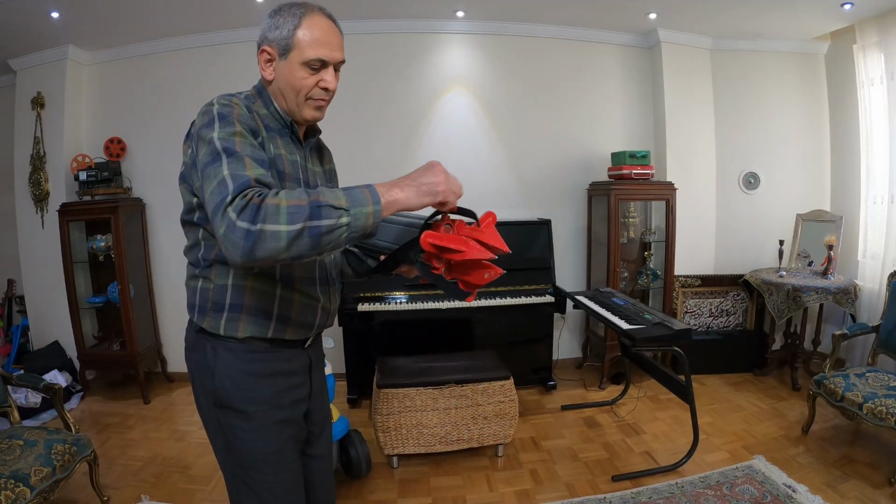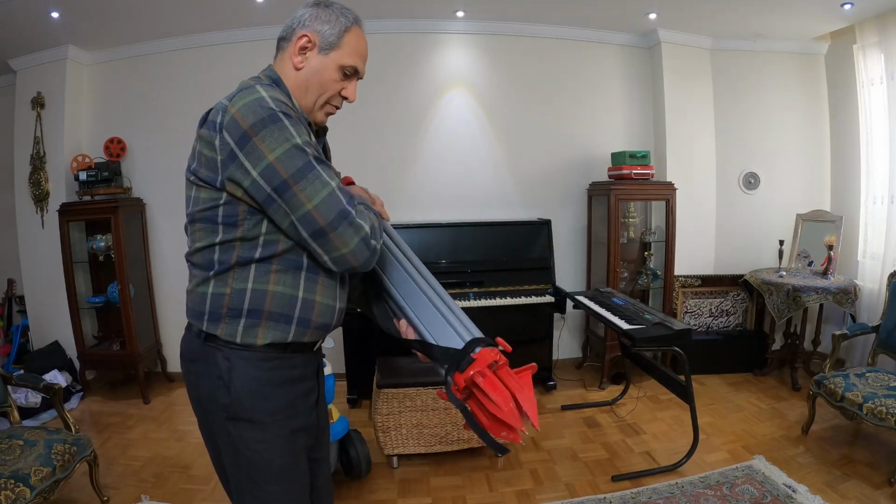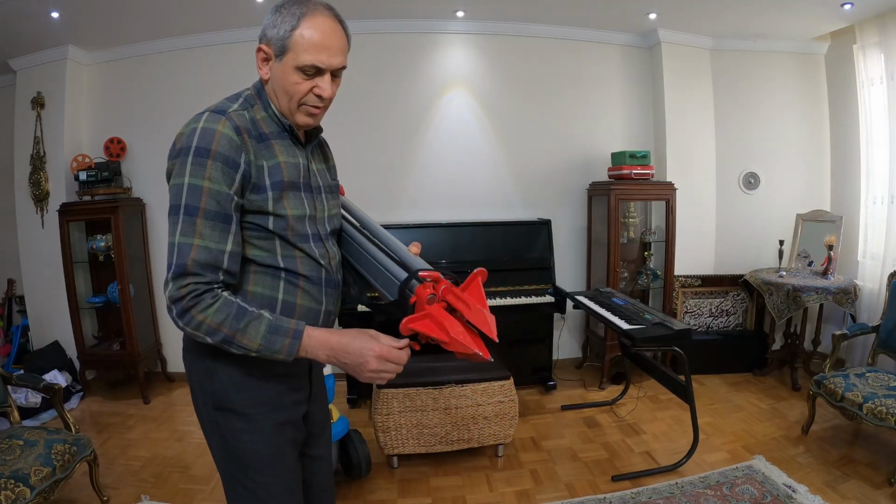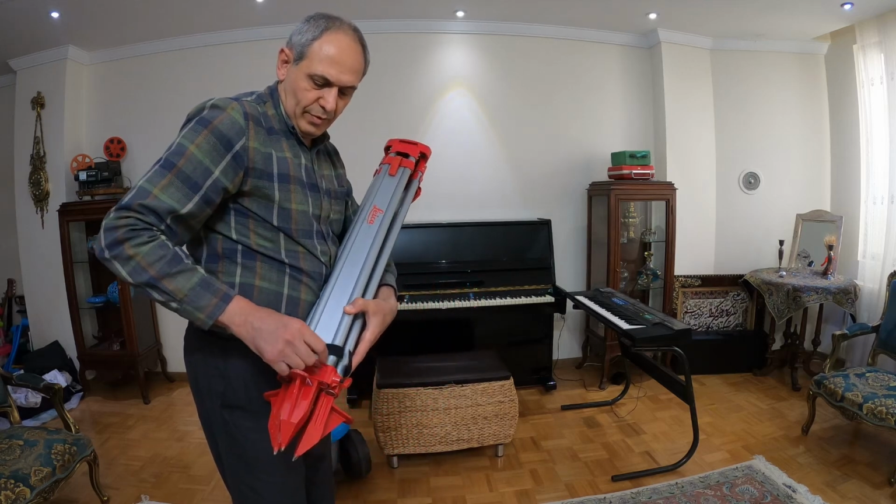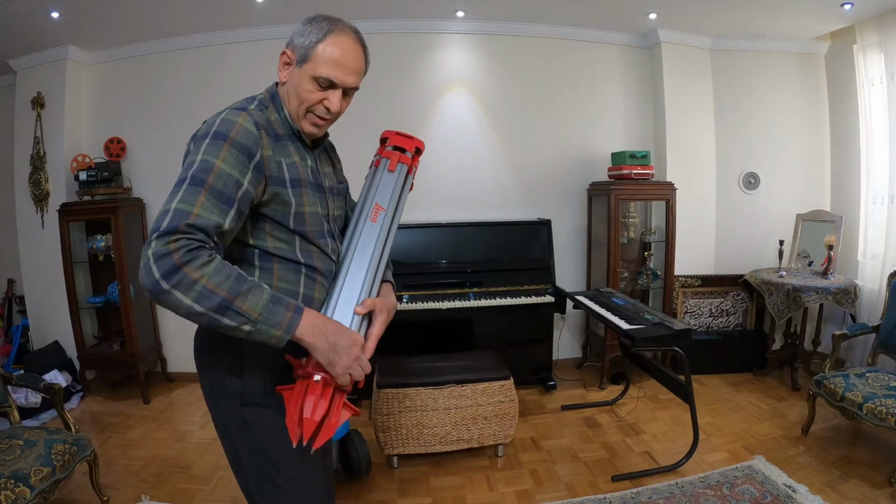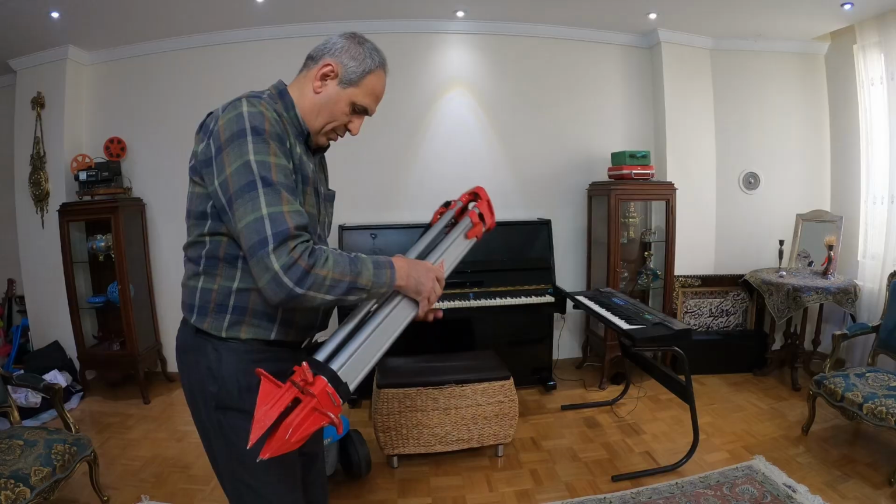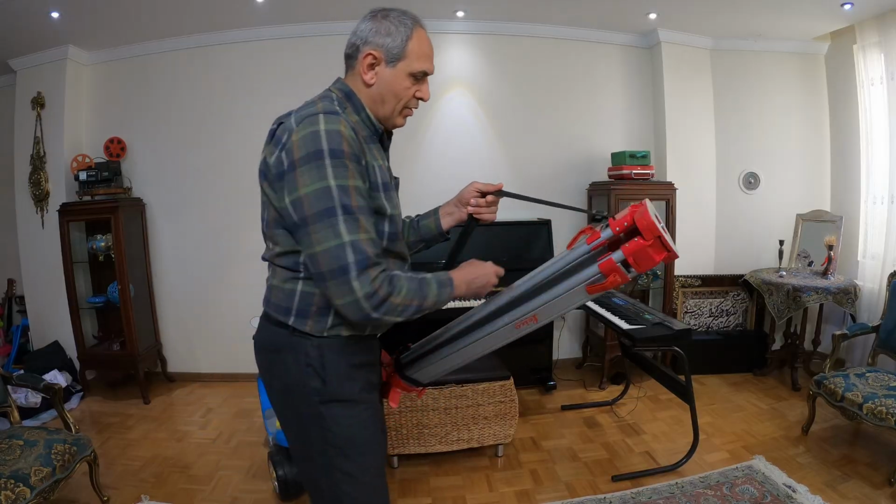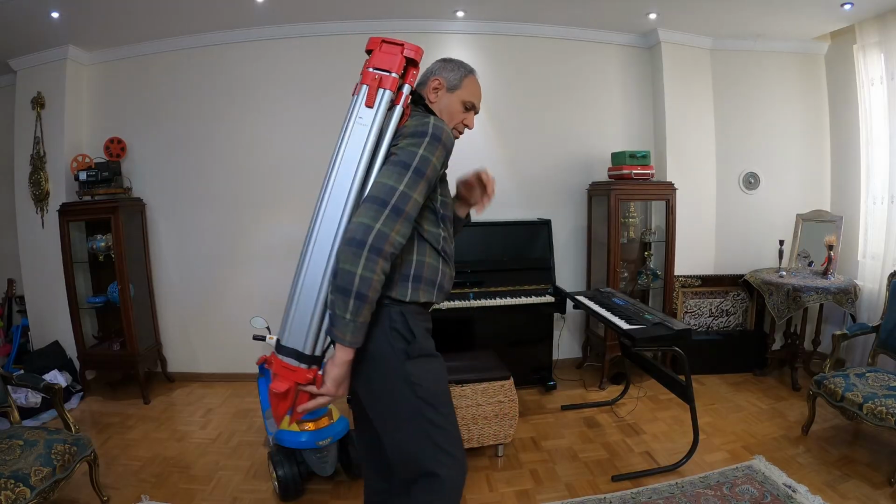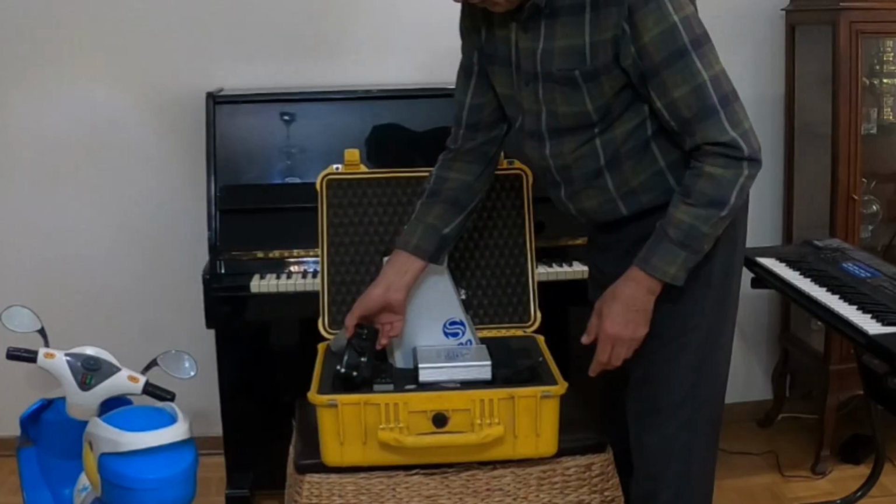Okay, and then close it. You can also put the tripod this way, and done. Now hold it like this. Then you can easily take it wherever you want to.